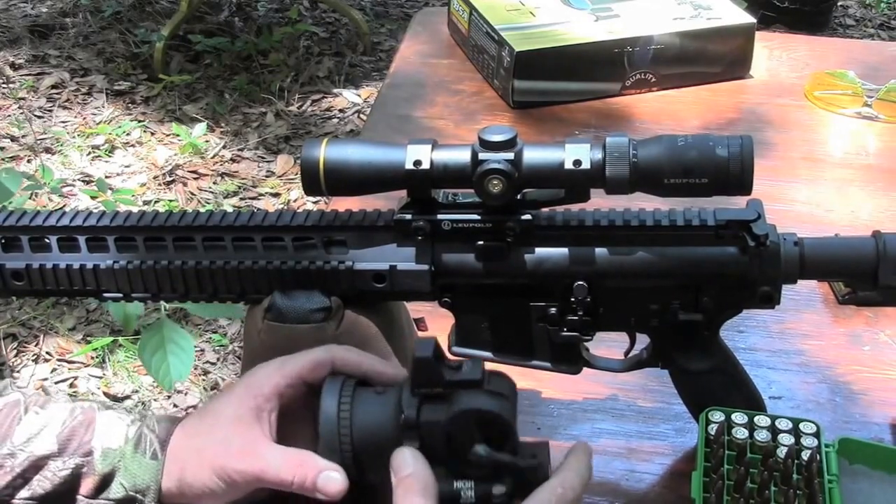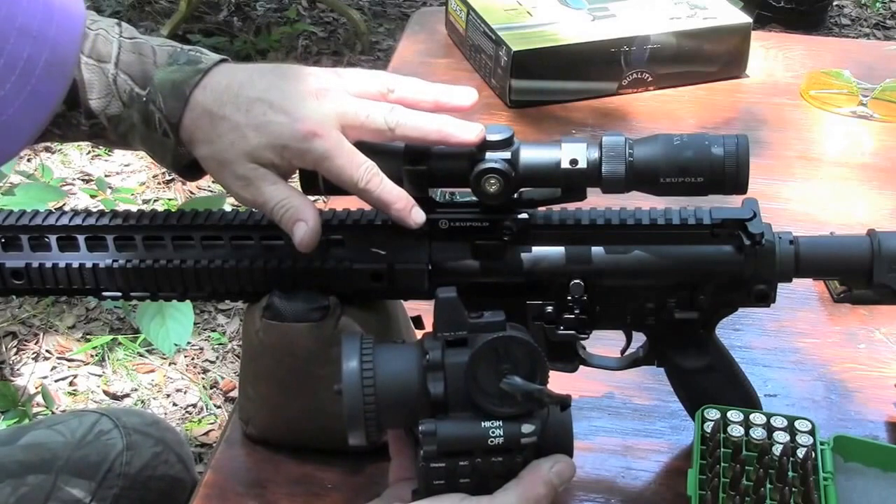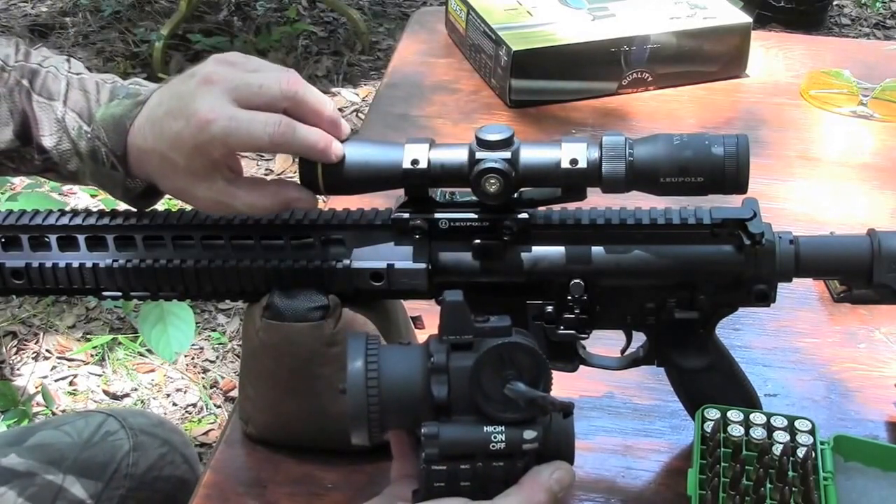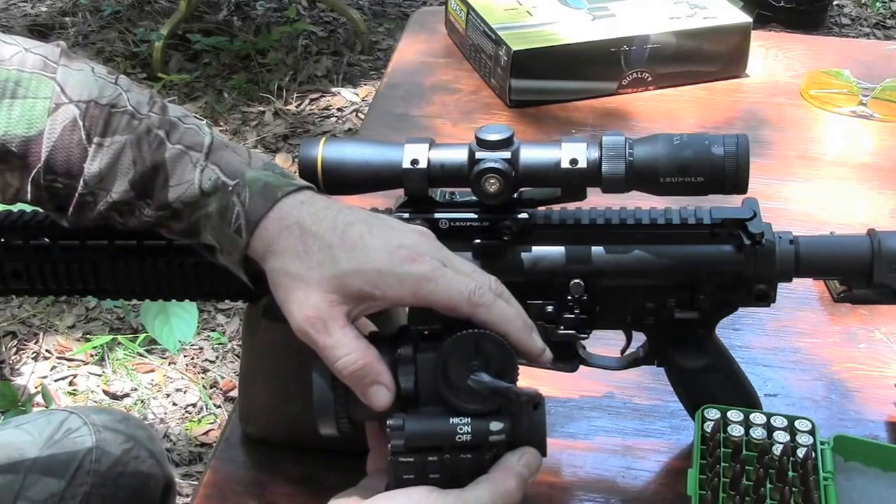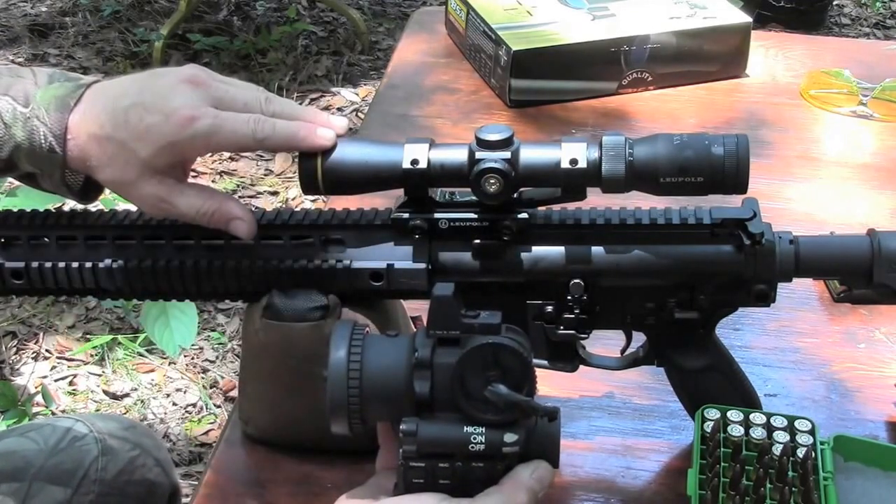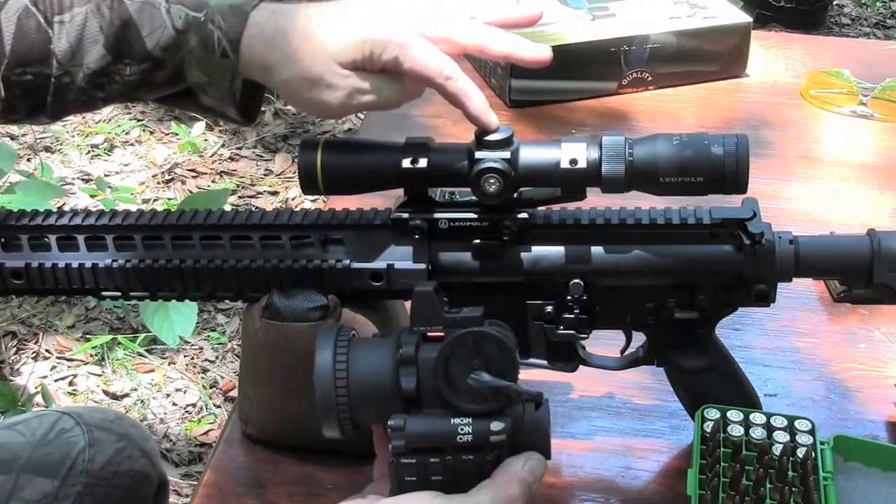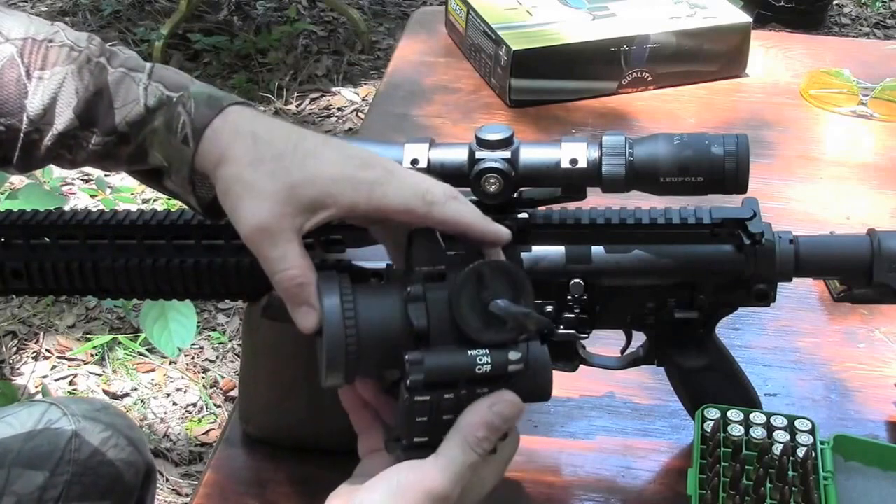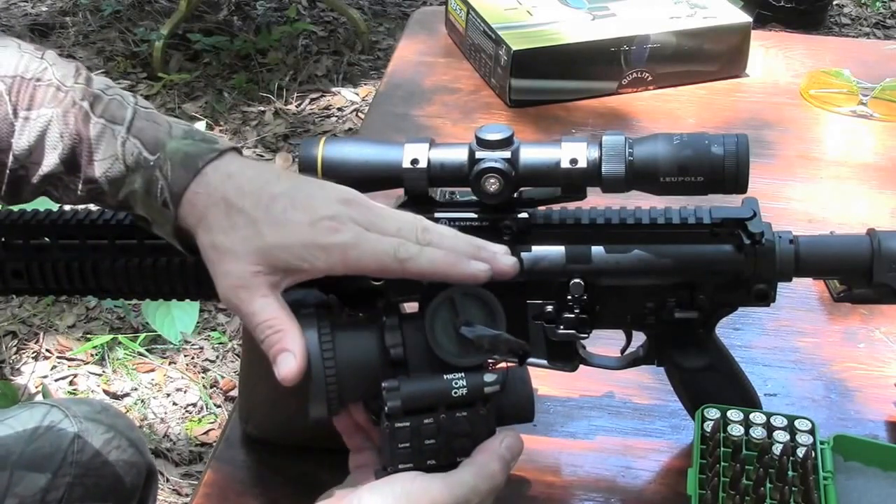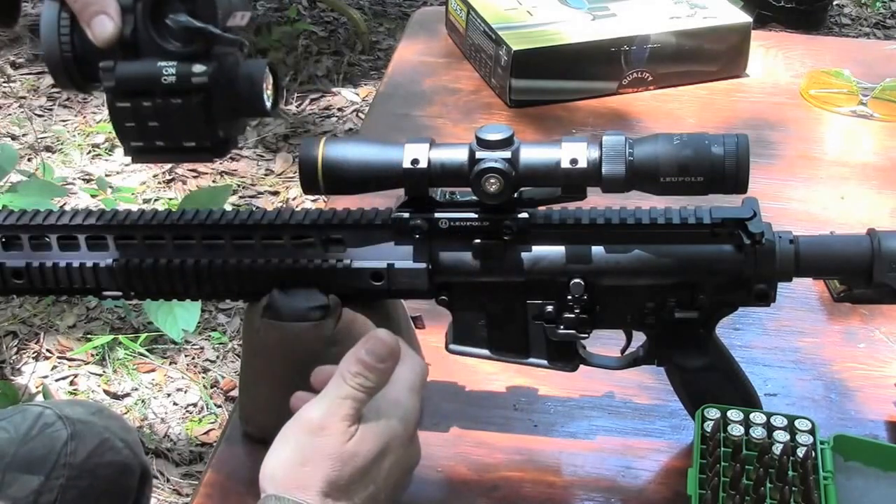Now, after doing the sighting in process for this new gun, new scope and mount, we have the grouping that we want. We're ready to use the T50 FLIR in front of our new setup. And with this setup, daytime optics, illuminated red dot for near dark, and then anytime after dark, this is going to take care of the business that we need it to take care of.